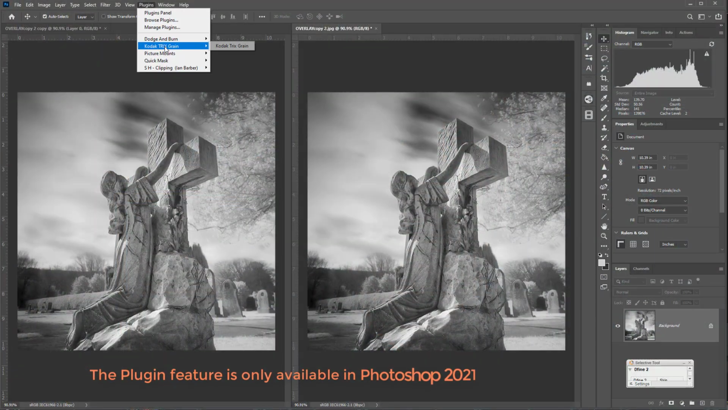Now, infrared film was very grainy, and if you don't like the smooth look of digital pictures, you can always add grain to them in Photoshop. I use this Photoshop plugin, when I feel it's required, made by my friend Ian Barber.